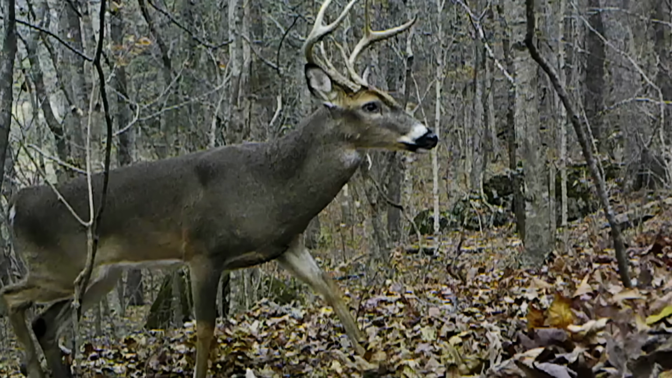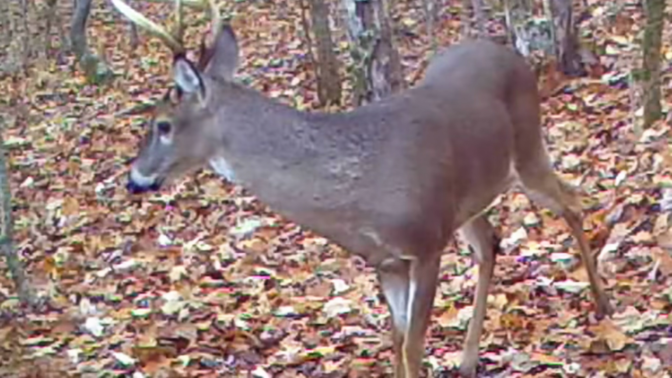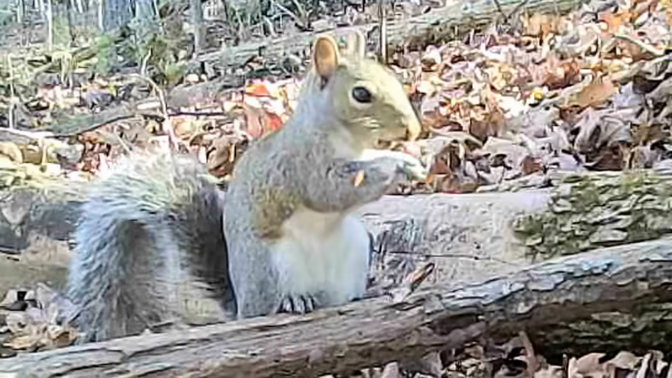The big bucks come out of the back ridge, and they're running everywhere, of all sizes. And all the other little animals are just trying to stay out of the way.